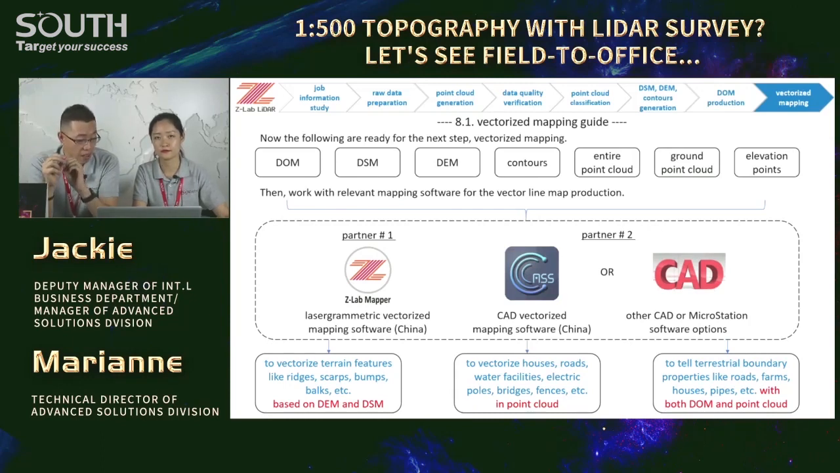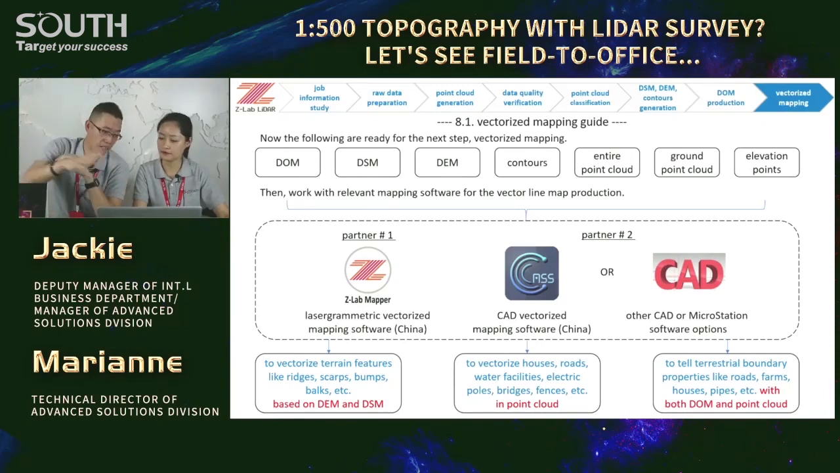Yeah. And sometimes we will refer to the DOM, the image of a photo, to see what the ground objects are. You know, there might be some fallen trees. The trees fell down and then they lie on the ground, right? Fallen trees, though lying on the ground, do not belong to the ground. They're actually trash or garbage, right? So in vectorized mapping, we cannot vectorize them as vegetation. So in one word, we need all such kits to do our job.